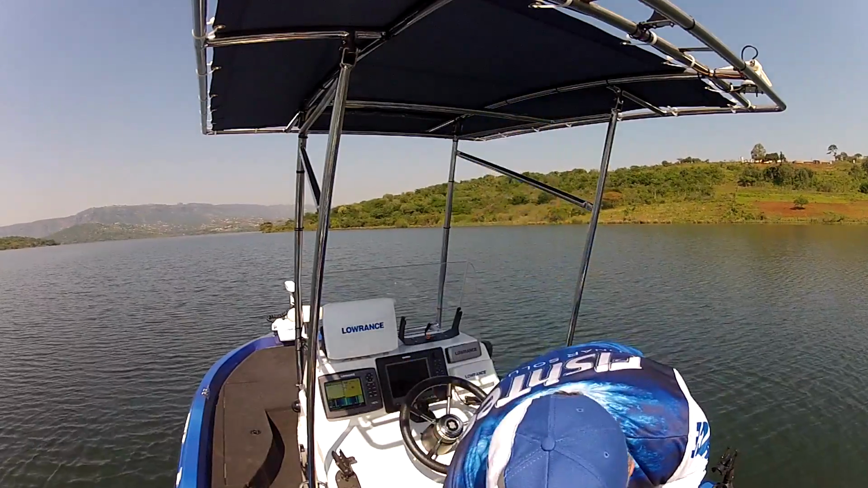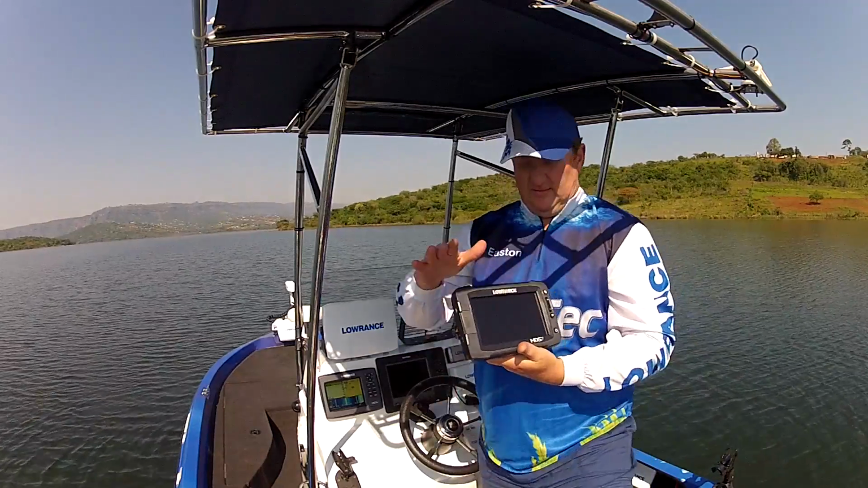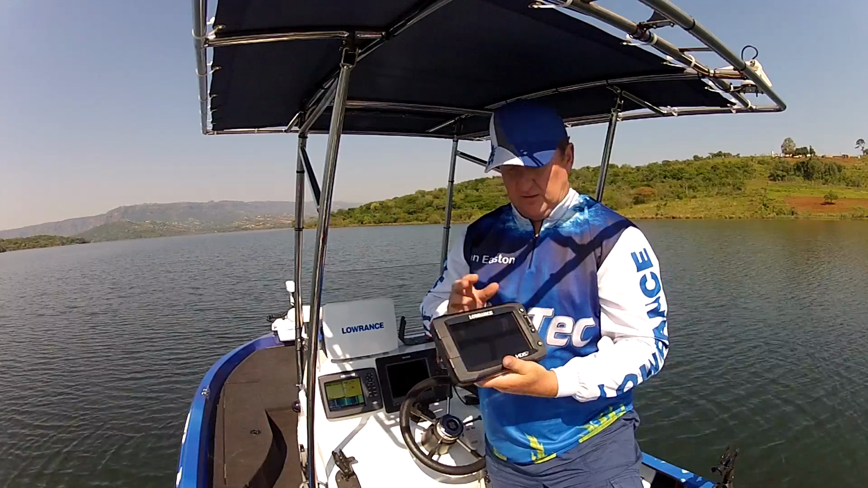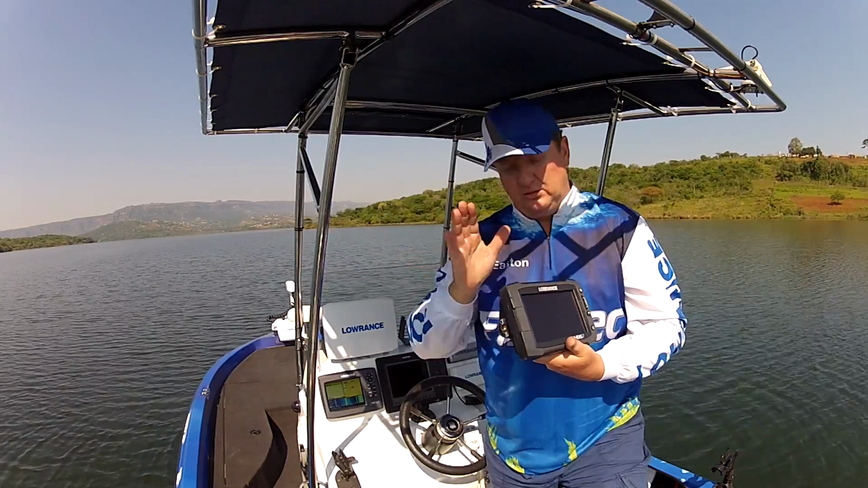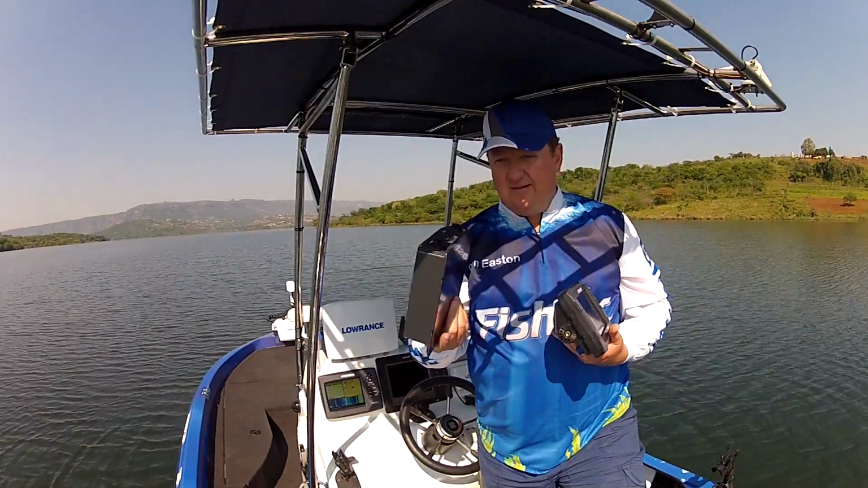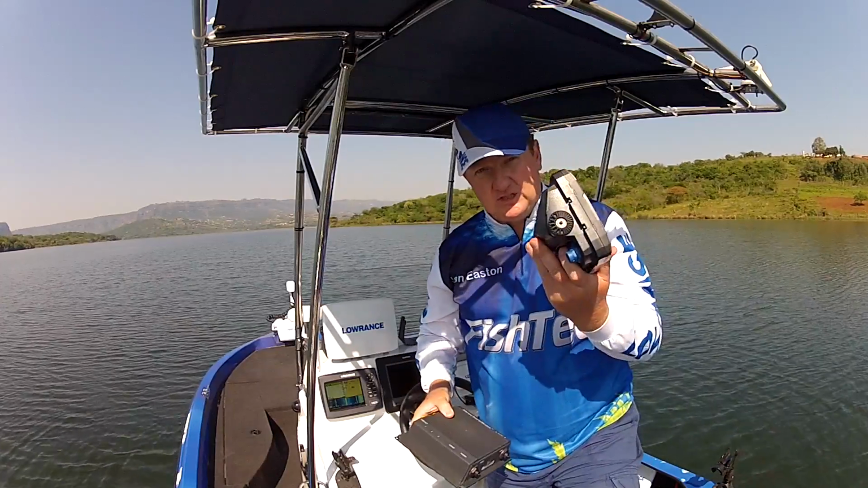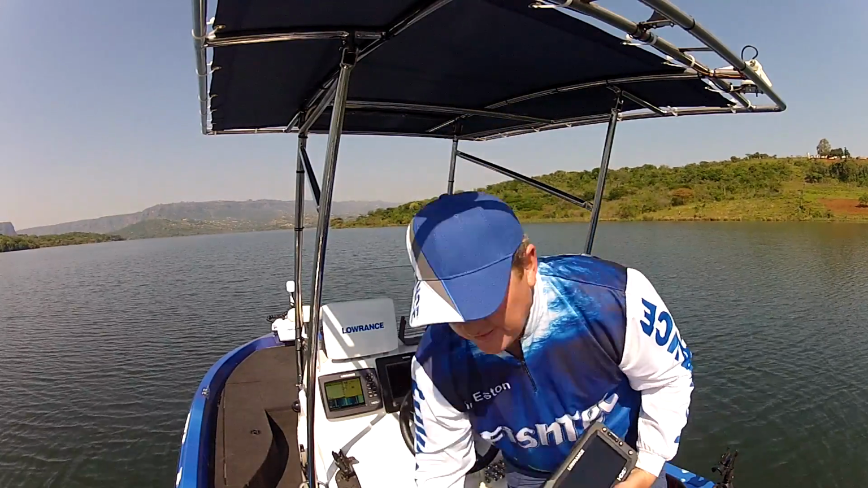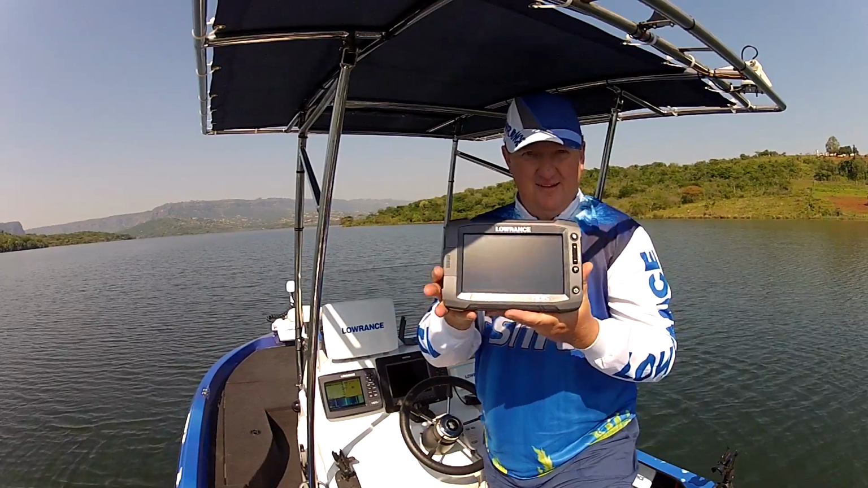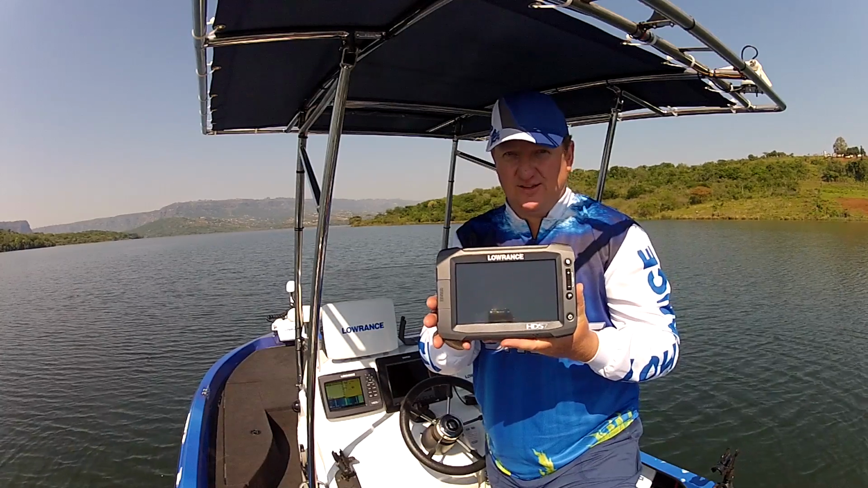What's amazing about this? The old LCX LMS, built in. The GPS receiver, built in. The broadband sonar, built in. The structure scan, built in. That's two of these built into this. Fast processor as well as a touch screen in one single unit. Is Lowrance moving in the right direction?